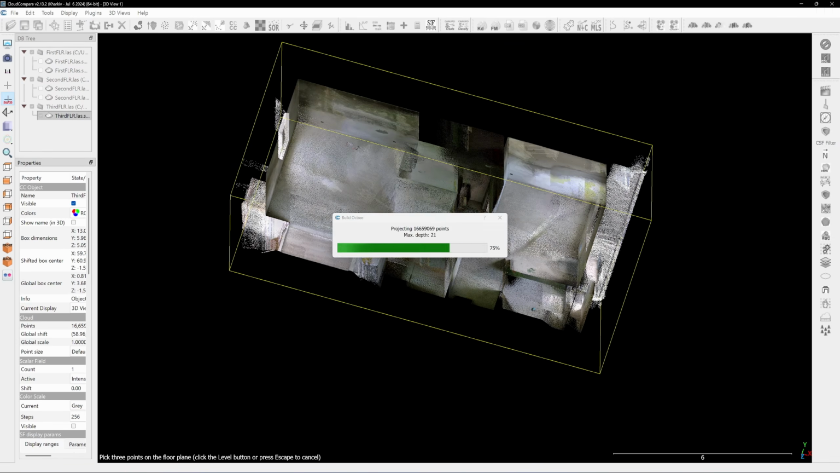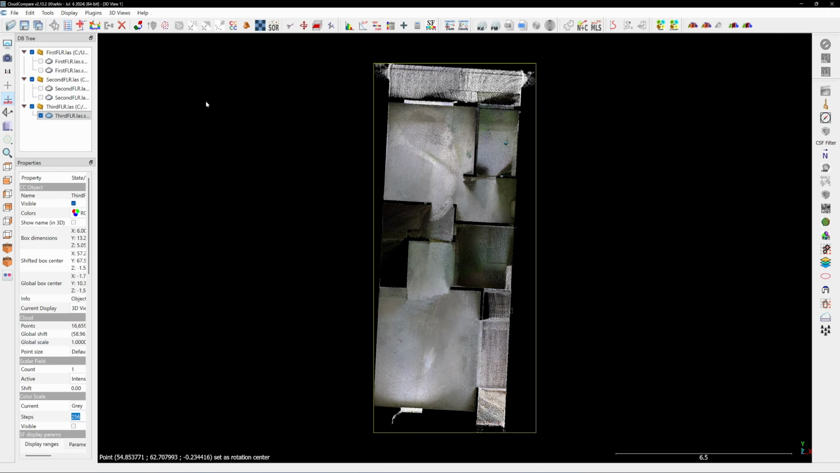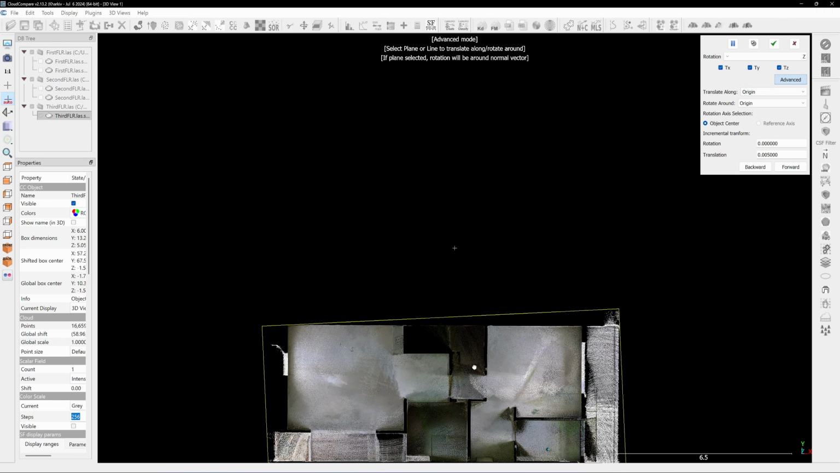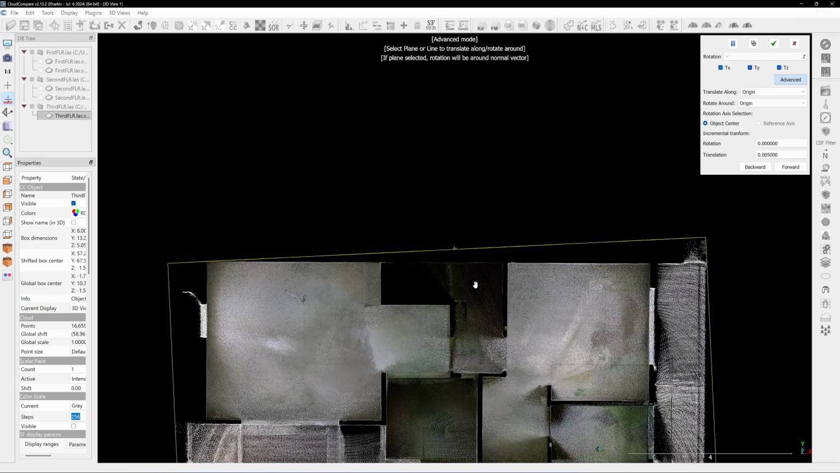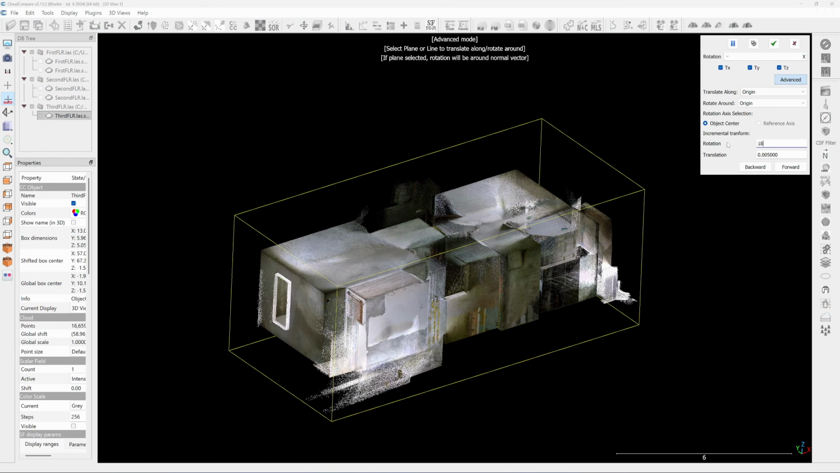Next, I will use the 3-point alignment tool to level the bottom side of the floor with the XY plane. Keep in mind, selecting points from the underside will cause the scan data to flip upside down. Before flipping it back, I will adjust the orientation along the x-axis first. Now I will flip it along the x-axis by 180 degrees.